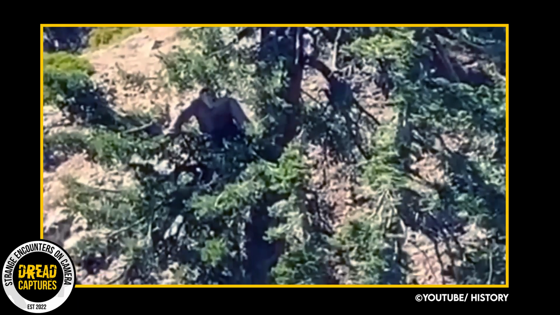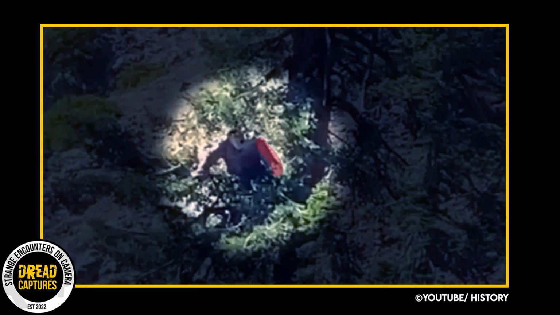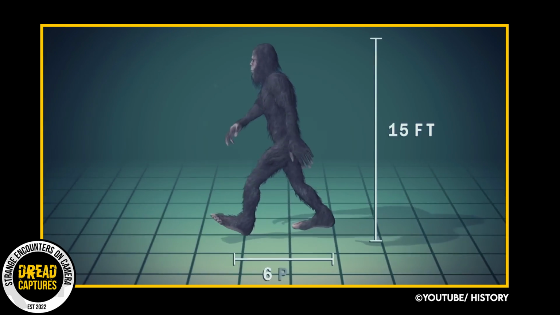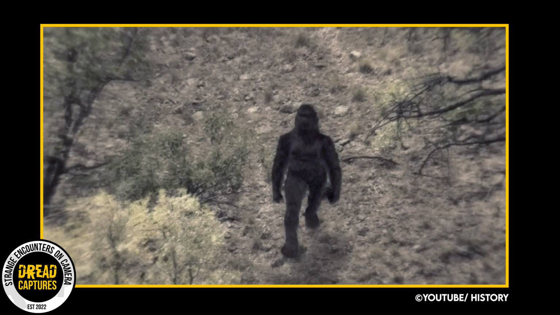Bigfoot, also known as Sasquatch, is considered to be the most popular and well-known cryptid. Bigfoot is often described as a large, ape-like creature that is said to inhabit forests, mainly in the Pacific Northwest region of North America. He is said to be bipedal, standing at around 7 to 10 feet tall and weighing around 500 to 1,000 pounds. There have been many reported sightings of the creature.